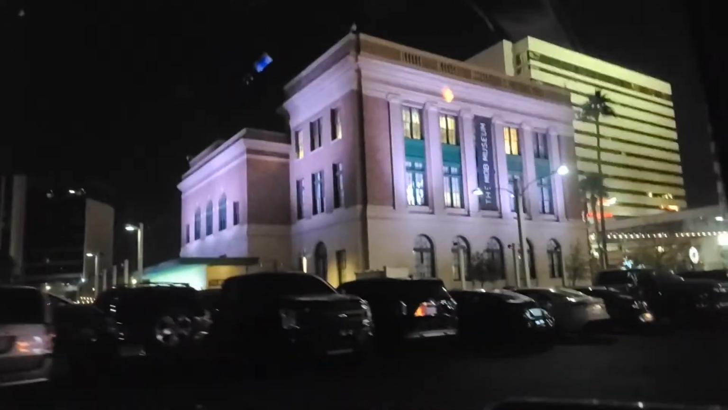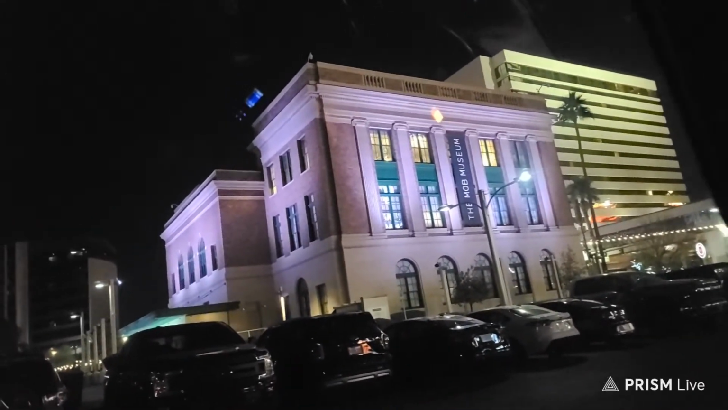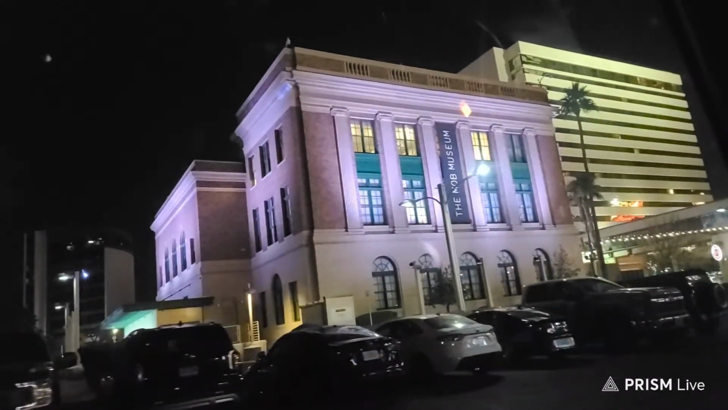Let's turn it around real quick here. Give you guys a shot of this. And that is the Mob Museum right there. I'm not sure how late they're open, but they charge for parking in this lot here. I think it's like $8 for 4 hours or something like that.